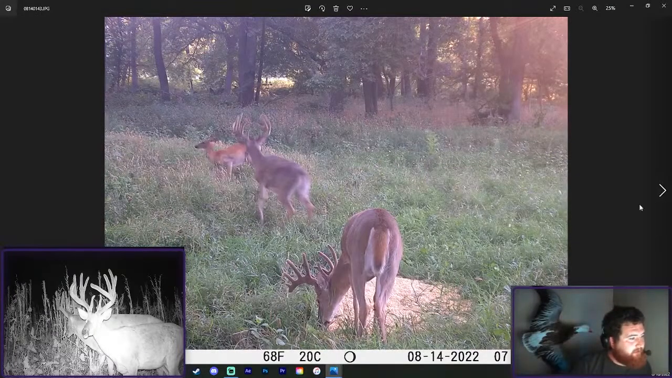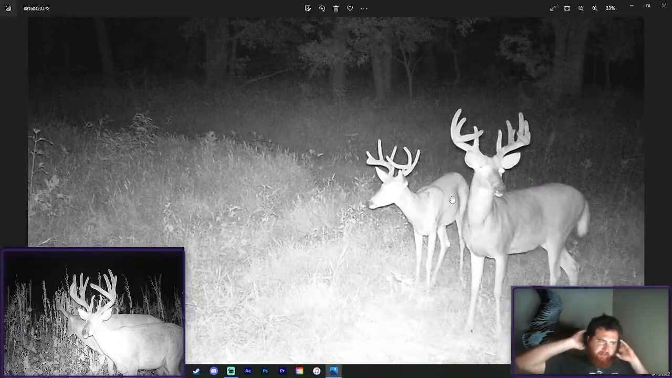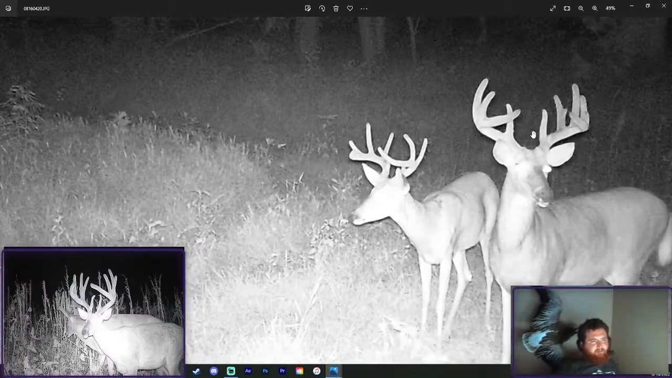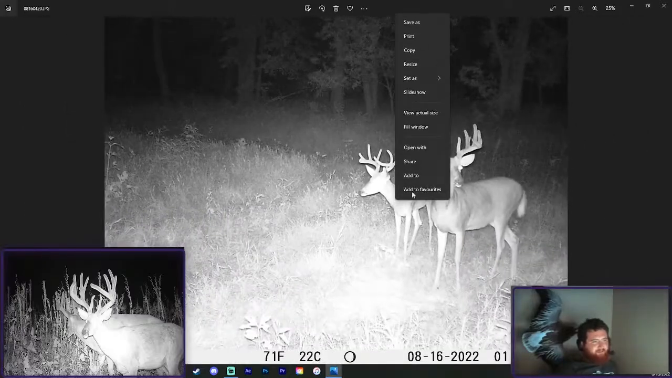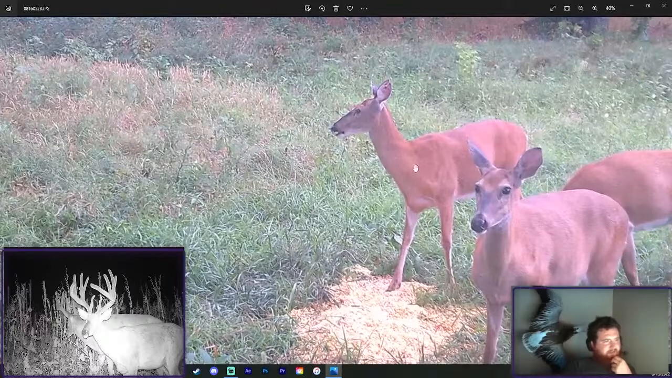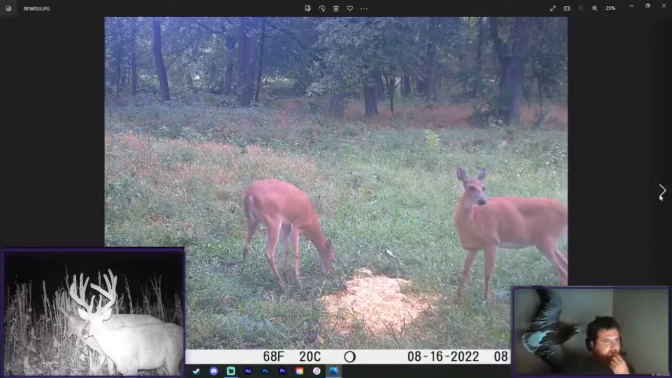I'm trying to think. It's kind of a cool picture. No, oh, actually, I think these are two different bucks, actually. Because this one's a 9. And this one has bigger brows. It's a little kicker. I think these are two different. This is a different group of 2 bucks. Very healthy looking deer. I'm not seeing a lot of ticks. The deer look really good this year. I'm really happy about that.